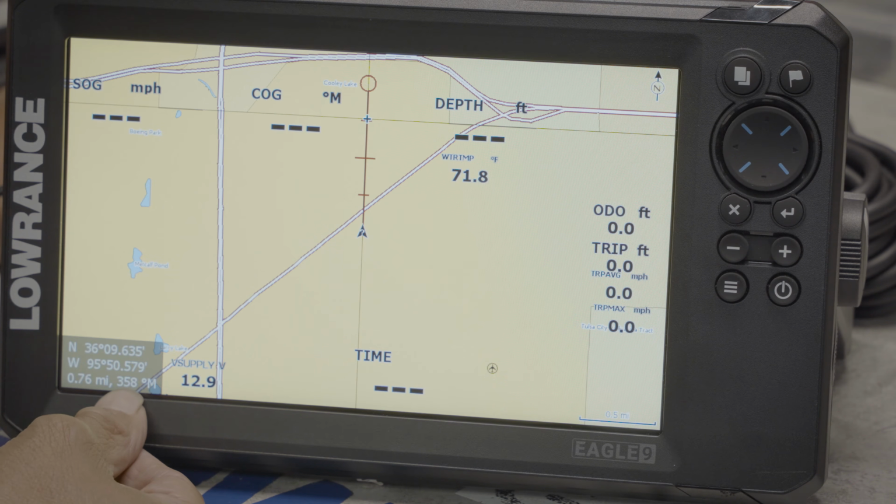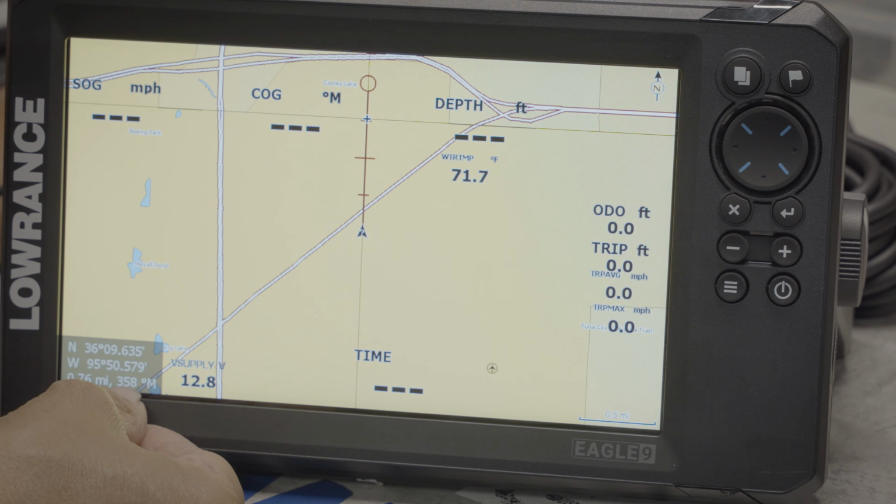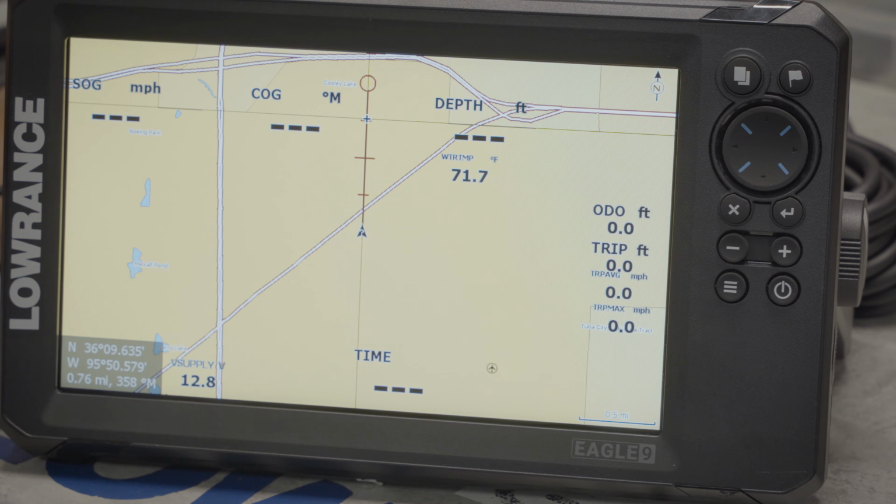So if we're trolling out in Lake Erie and I want to keep my 6 rods from crossing over, if the toolbar tells you that you're at 358 degrees, keep your course at 358, you'll never drive in a circle. That's how you prevent divorces on a boat.